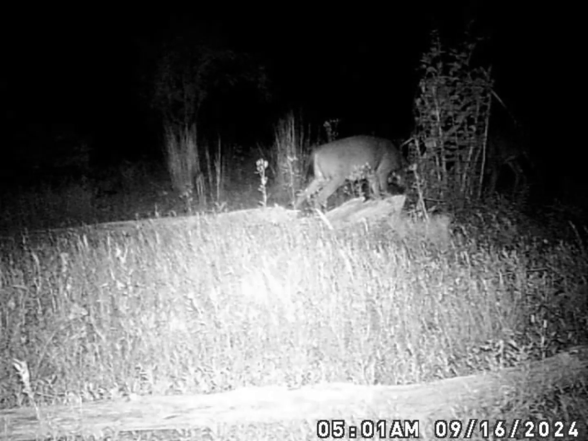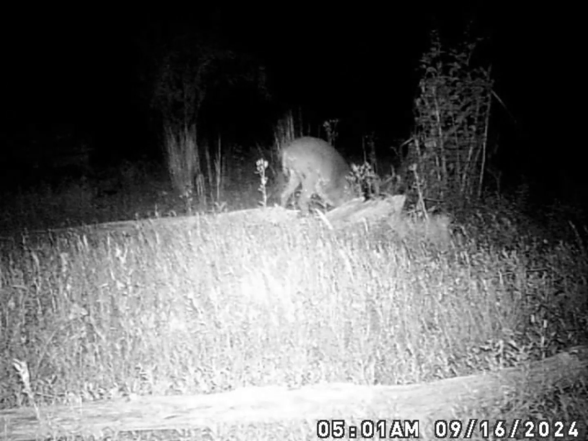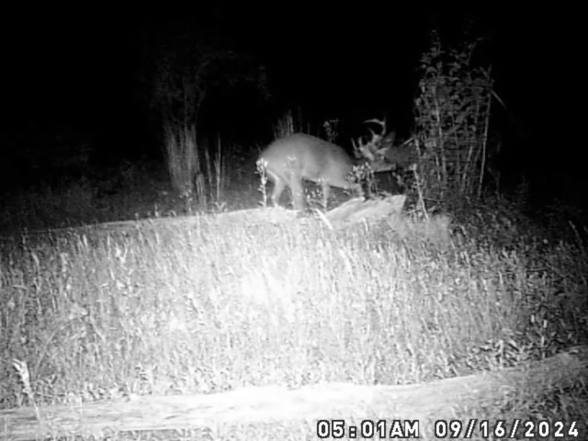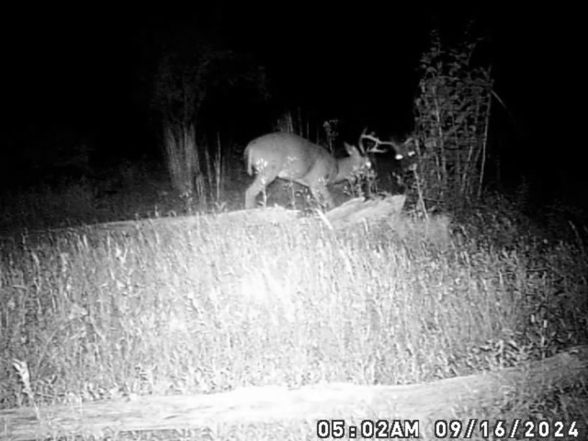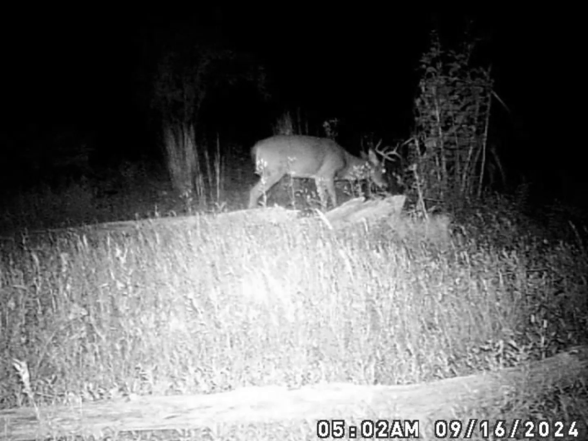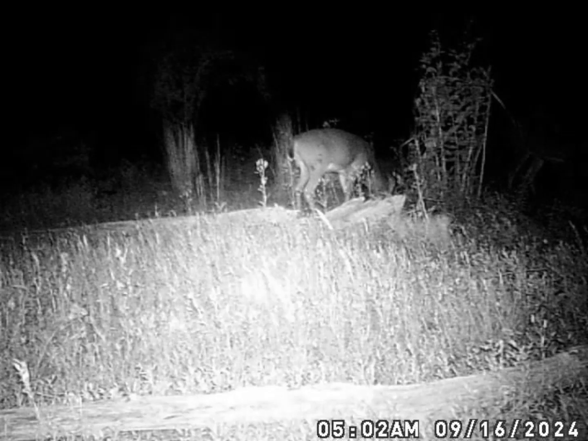This closest one's either a 6 or a 7, but kind of looks like he only has 3 on the near side here. They're doing a little sparring in there, it looks like. A little pushing back and forth, nothing, not trying to kill each other or anything, but